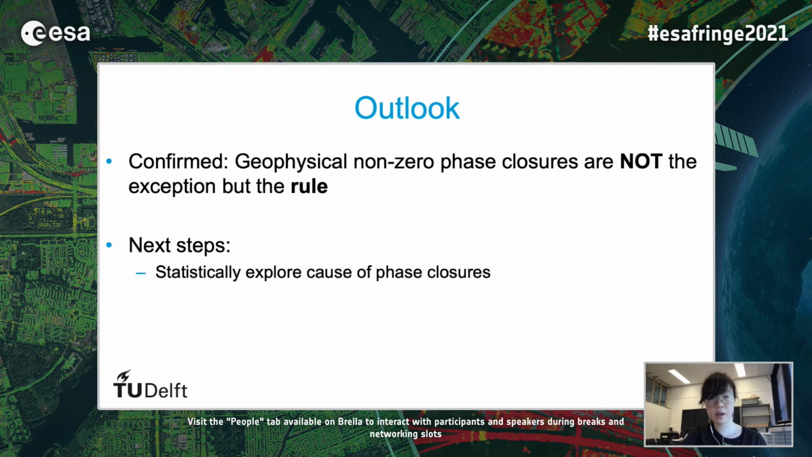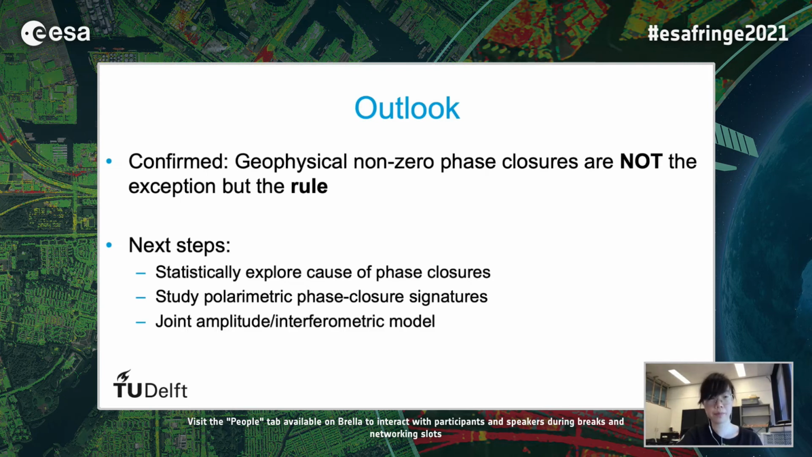Firstly, the statistical exploration of causal phase closures, for example confirming the relation between soil moisture and water dynamics in vegetation. And secondly, as we see different signatures in co-pol and cross-pol data, studying the polarimetric closure phase signatures will be interesting. And thirdly,